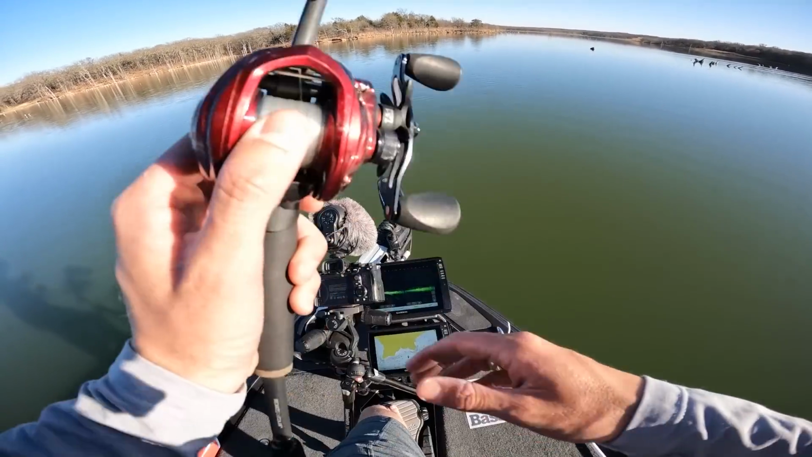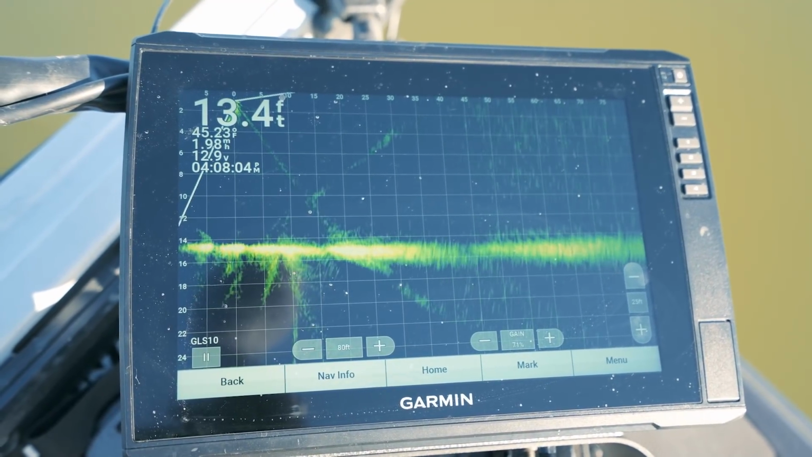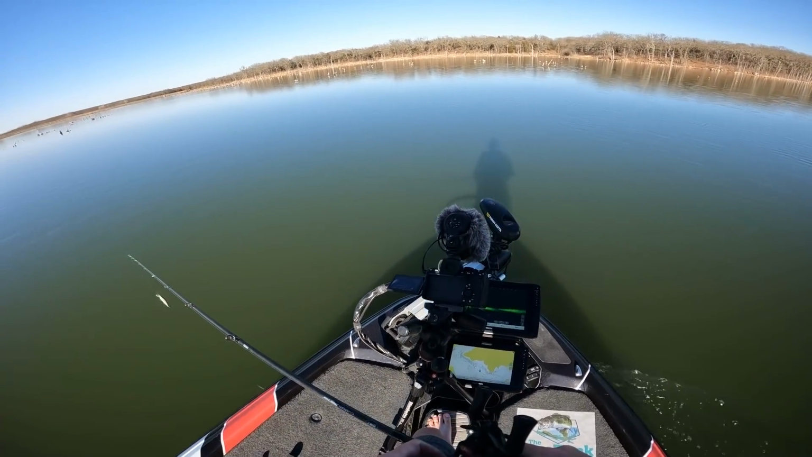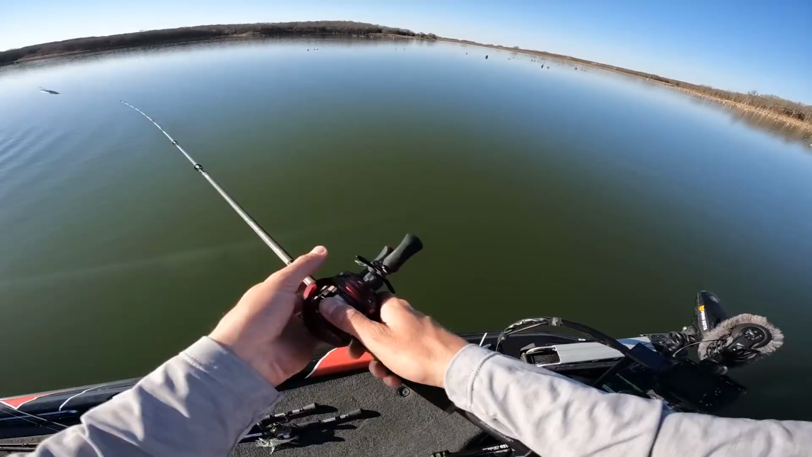So I'm going to get back to trolling. Again, you can tell we're in 13 feet of water right now. I'm going to go back through this area to my left over here that I had some good fish at follow me earlier, 2 of them to be exact. And hopefully we can show you guys what that looks like.